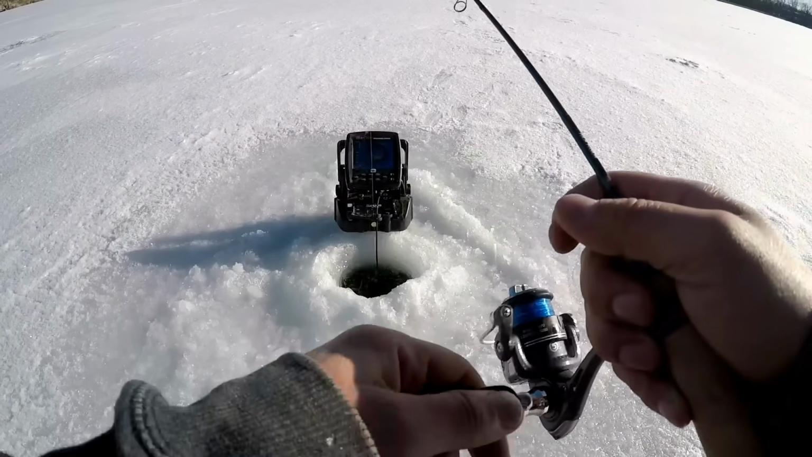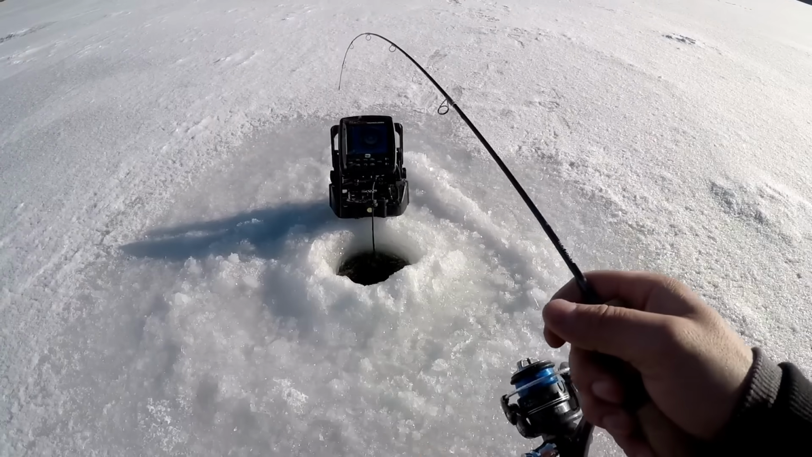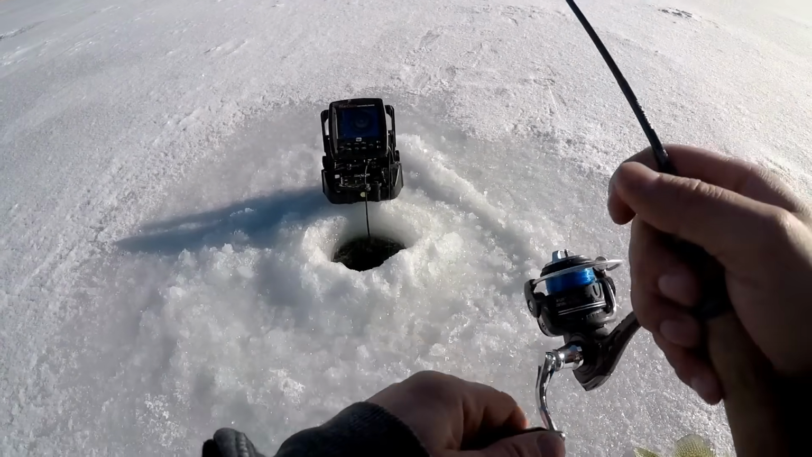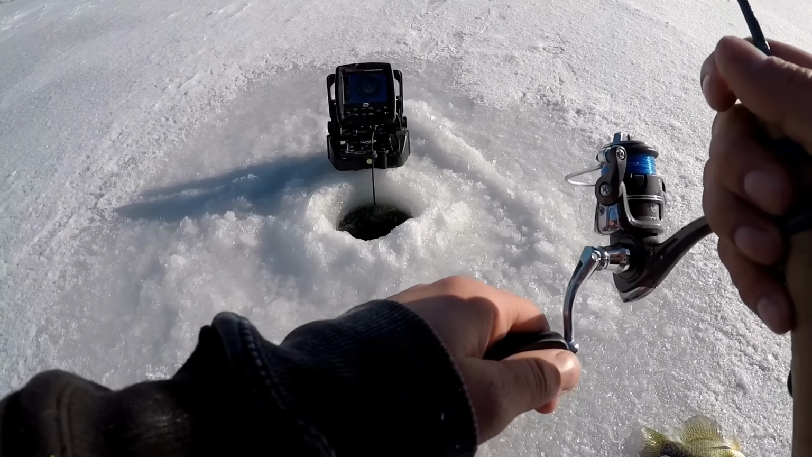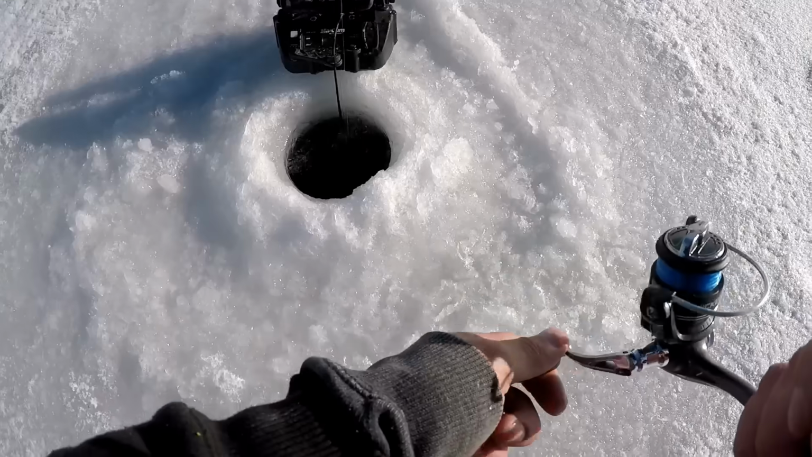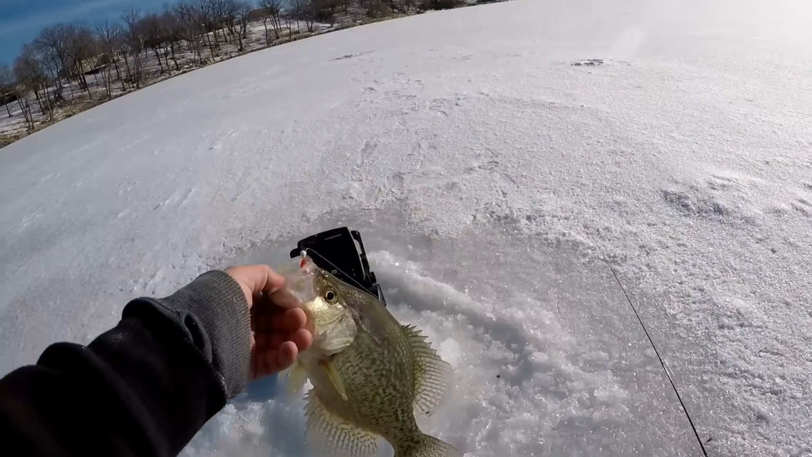Another crappie. Nice soft hook set on this fish. Gosh, this is a bigger crappie, maybe? I mean, this fish feels like a bigger fish. Oh, you guys, look at the size of this crappie. There's a tanker.